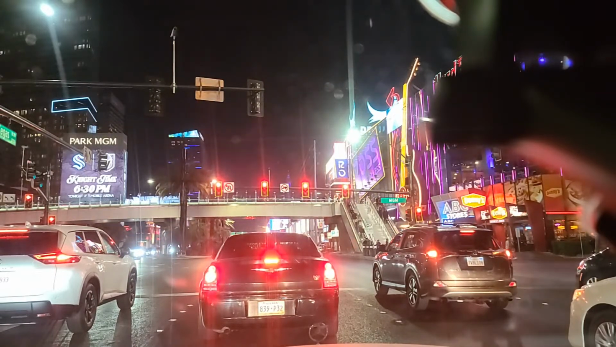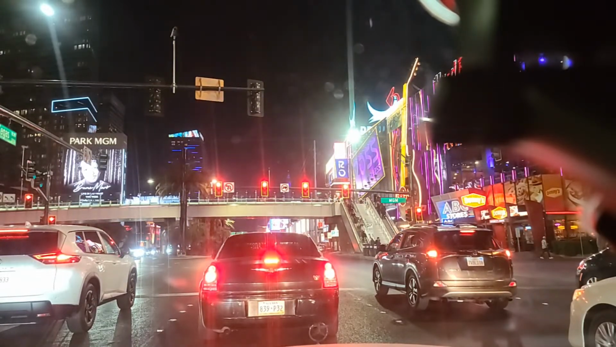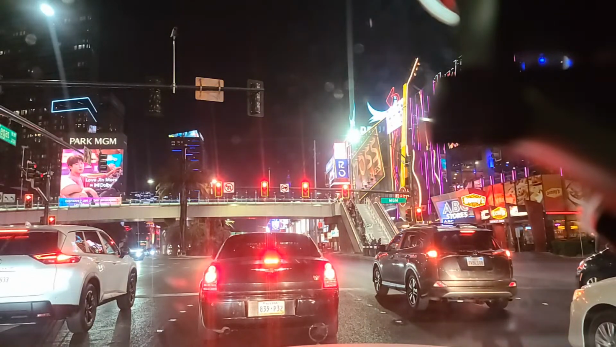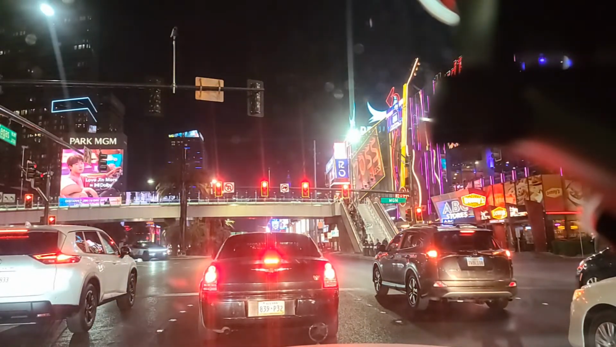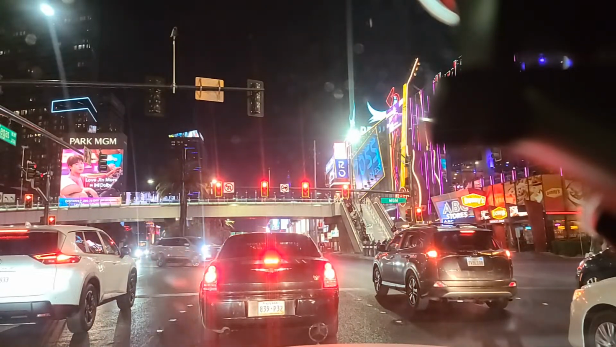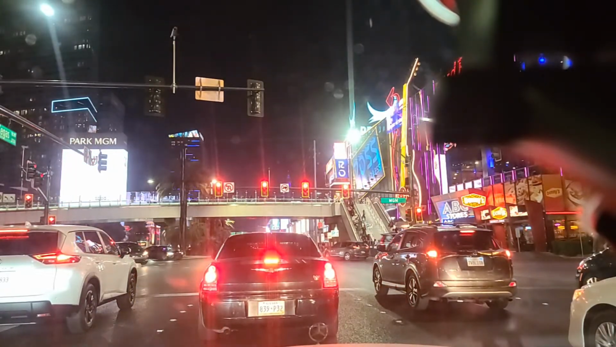Ross Dress for Less over here on the right, in case you forgot your nightclub outfit at home. Burlington Coat Factory in there as well. Cosmopolitan up there on the left, and it has a huge LED screen of its own at the top. You can see that on the center left of the screen. And Aria. Veer Towers, that's a condo building there.